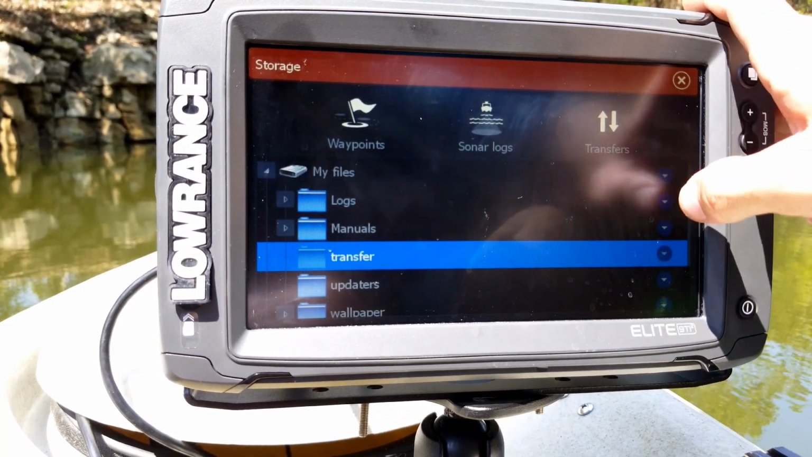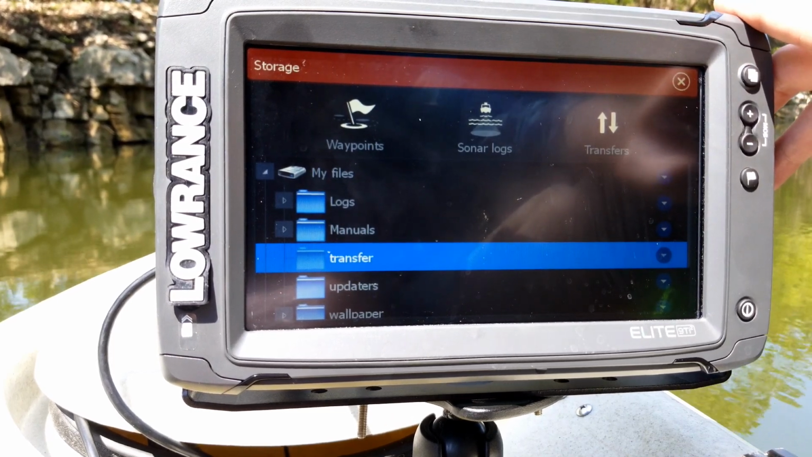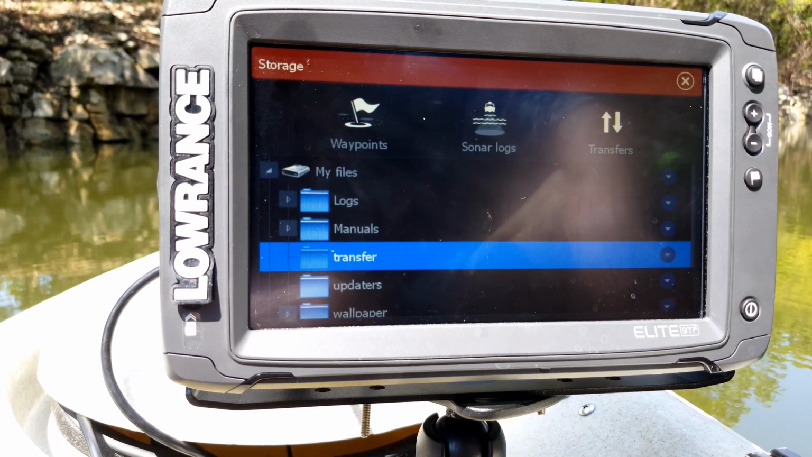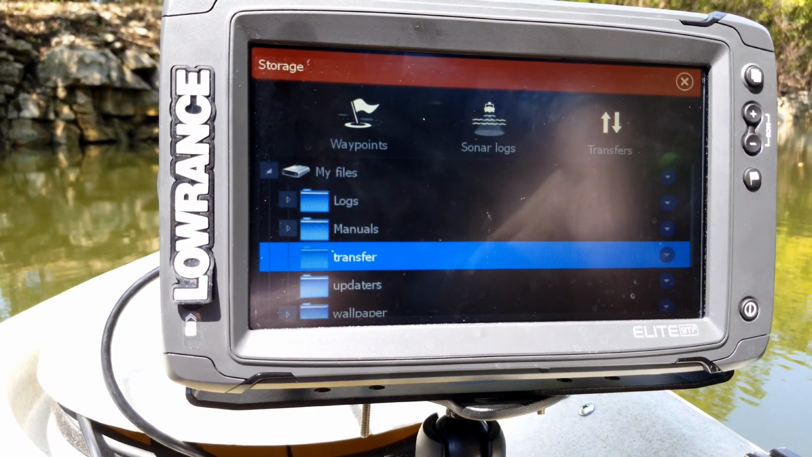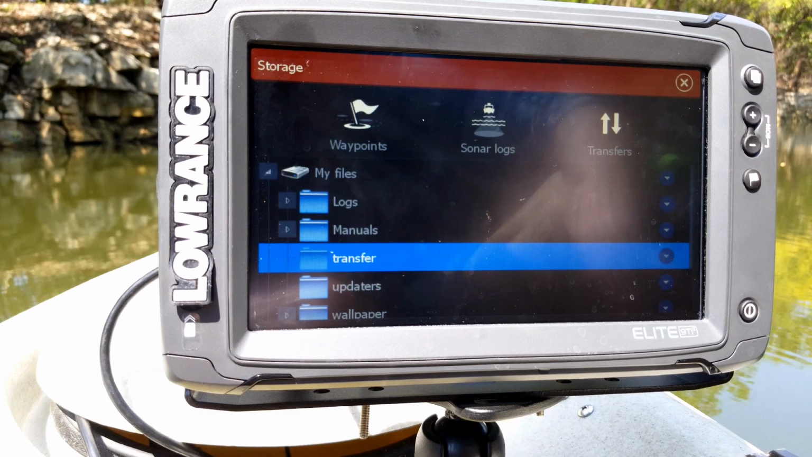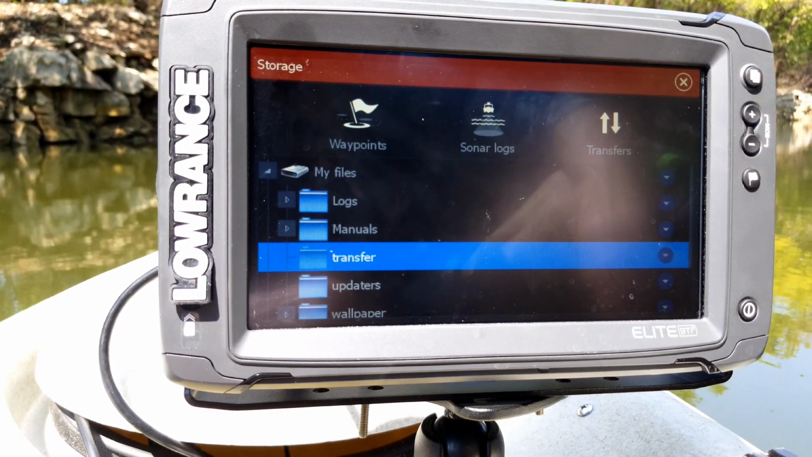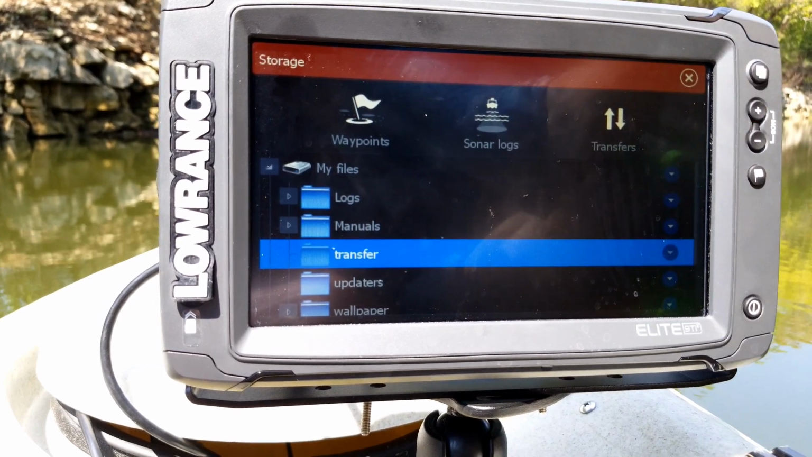So it's a nice little feature. Now, when you insert an SD card into it, it's going to pop up right above My Files. It'll say memory card on it. And so you can do the same thing with it. You just click on it, you can view the files, you can import, export different things on it. And so just a nice little feature that they add into it.